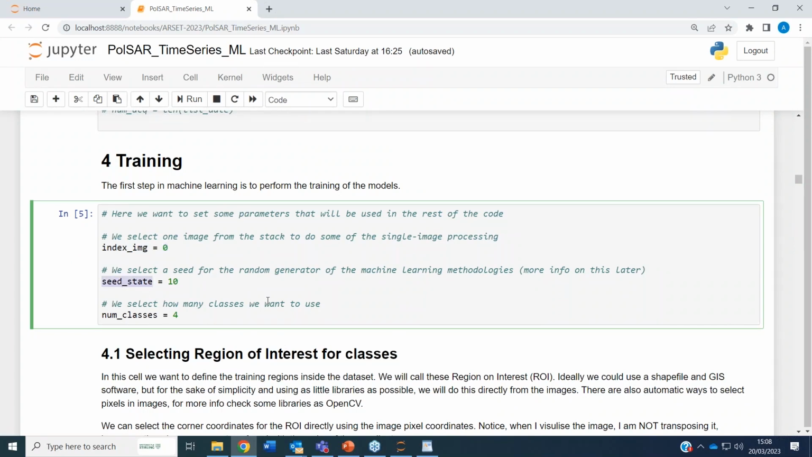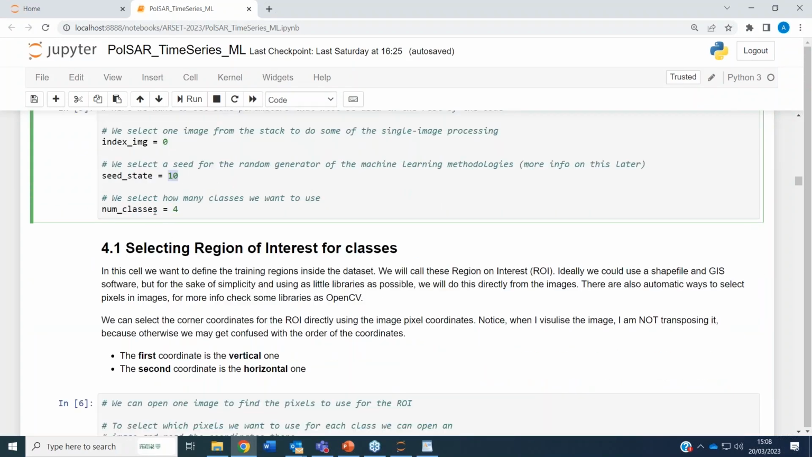Seed state is a value that will be used in our machine learning methodologies. You will see later what it is, but I set it on top here so that it's always the same and we don't mess up with that. And here is the number of classes that we want to use. I set it to 4. But of course, you can choose more classes. We can now run this cell and move to the next bit, selecting the regions of interest for our classes.